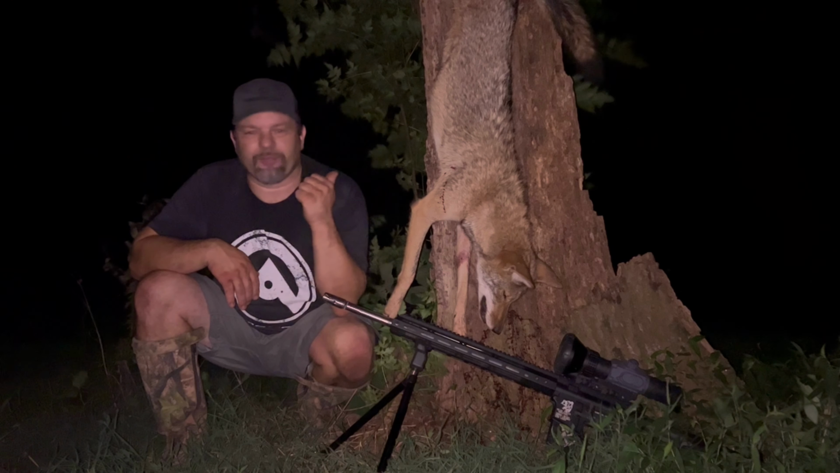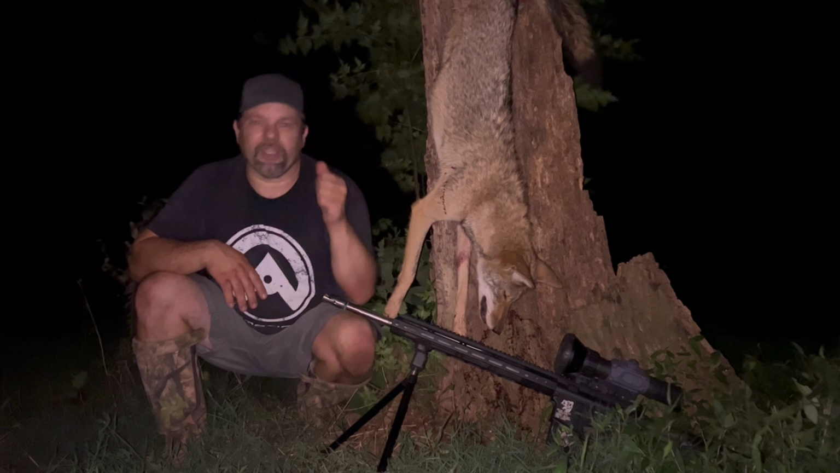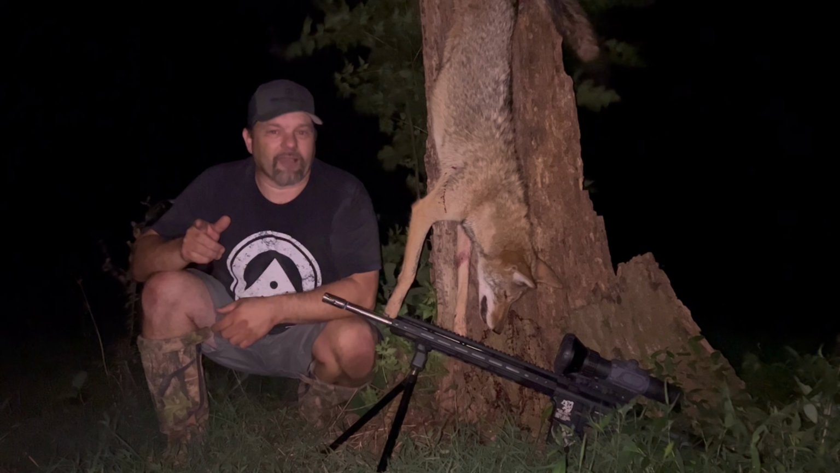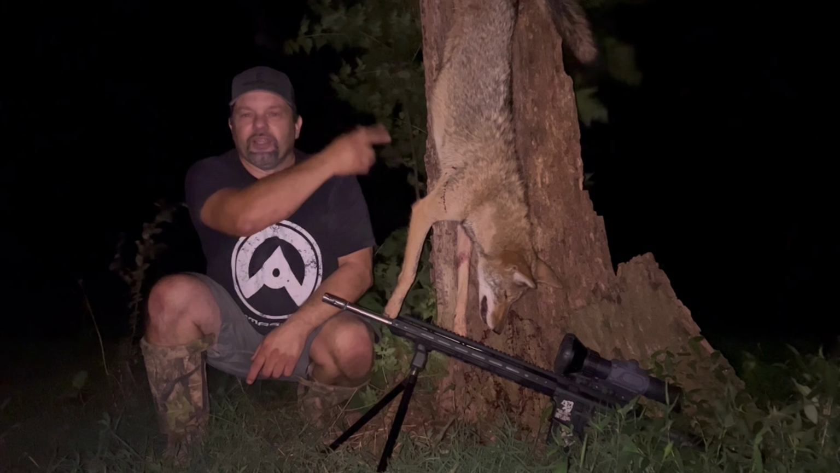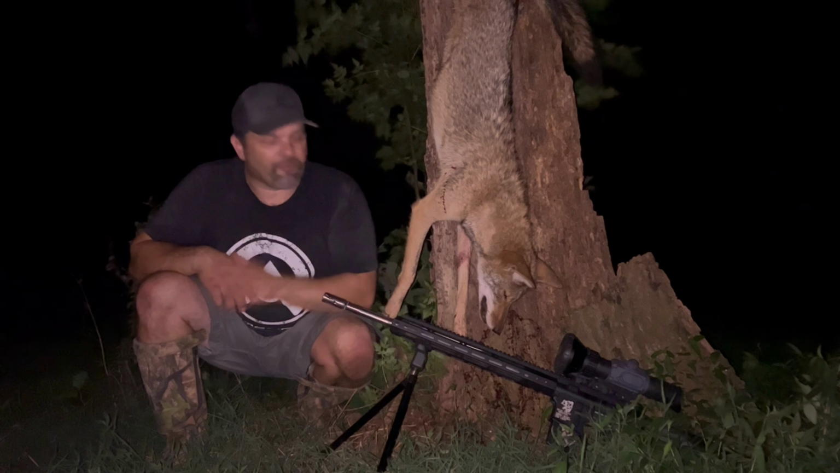I'm gonna head out here and see if we can't get one more out in the field, go out there and locate them, possibly see them, and then move in on them like we were talking about at the opening here. So we got one down tonight really quickly. I'm just gonna take a nice walk down here where I could see a big vantage point, see if I can't get another one. But if not, stay tuned.